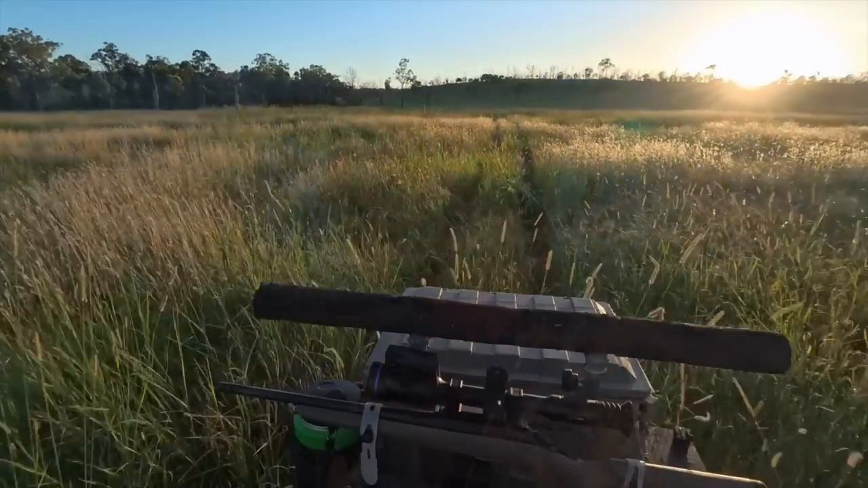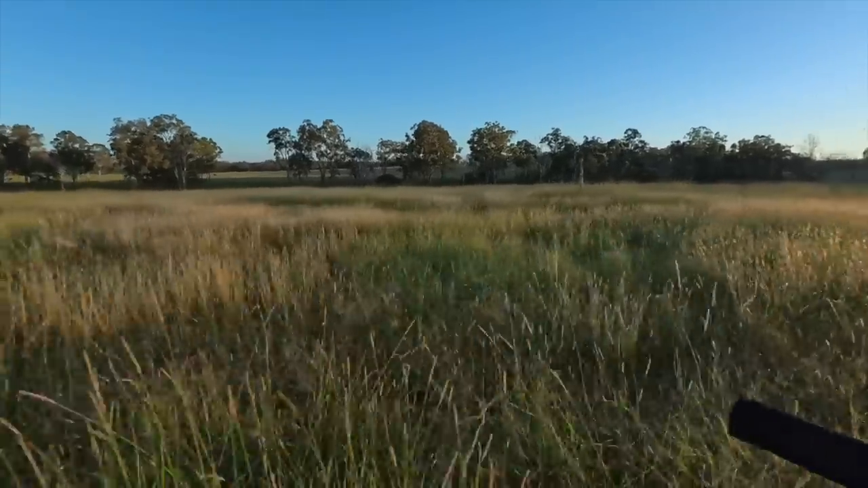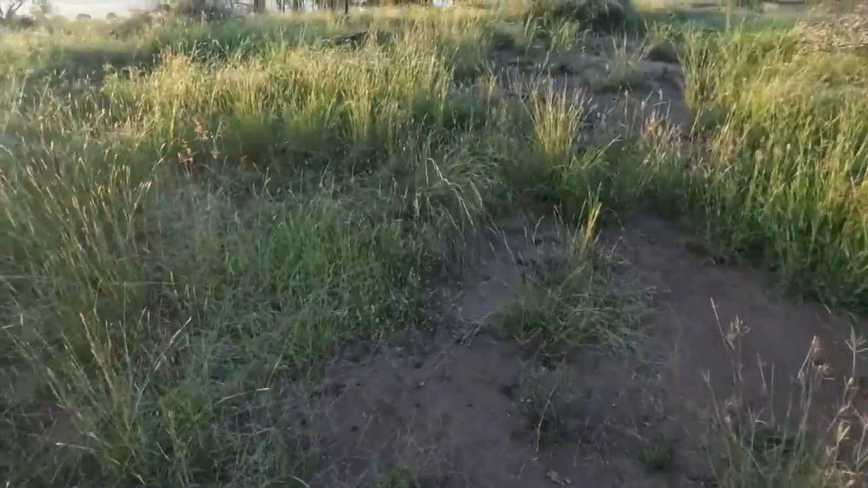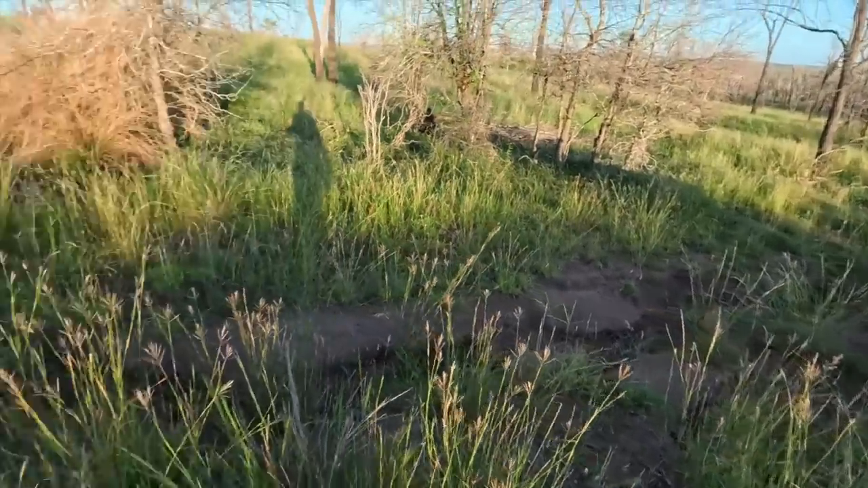So anyway, we'll give him a go, see what happens. Can't guarantee anything's going to come. So go and try a bit of howling and calling and see if I can get some dogs to show up. It's a bit hard to see stuff in this. So I'm just going to park the bike here.